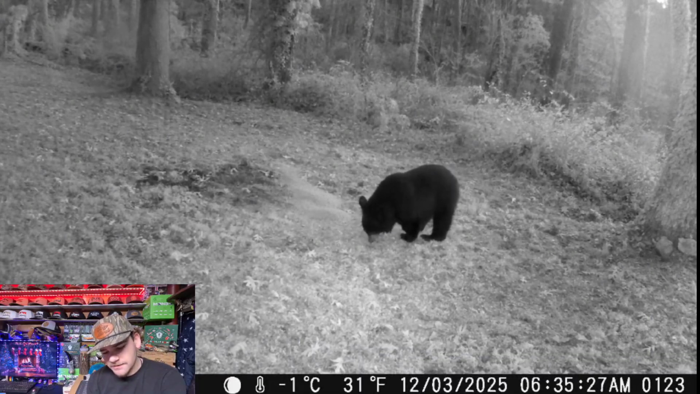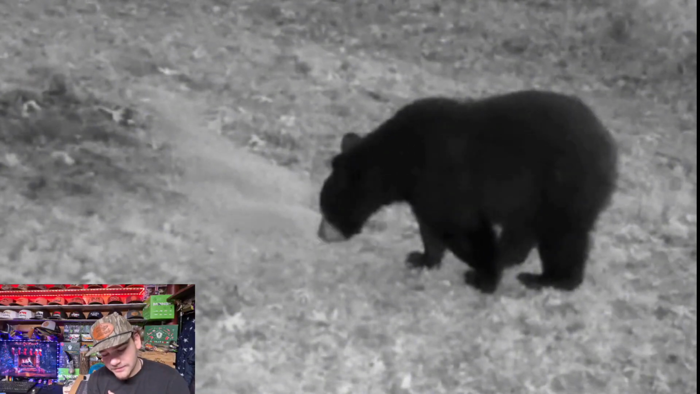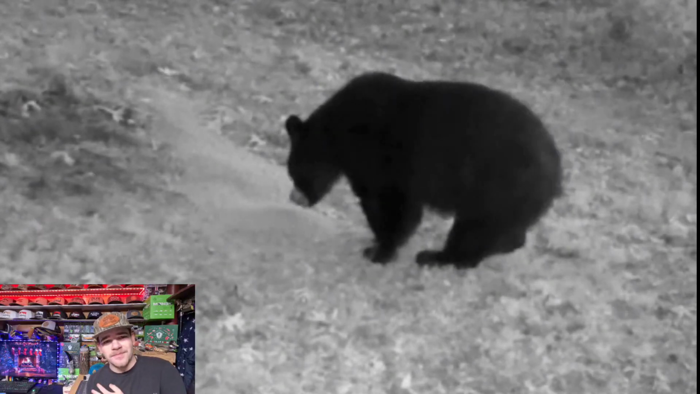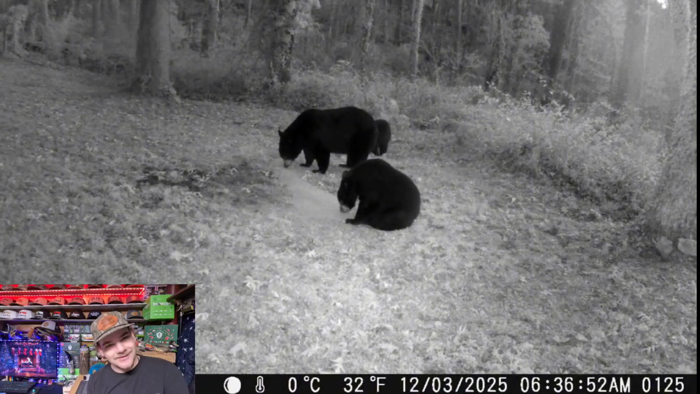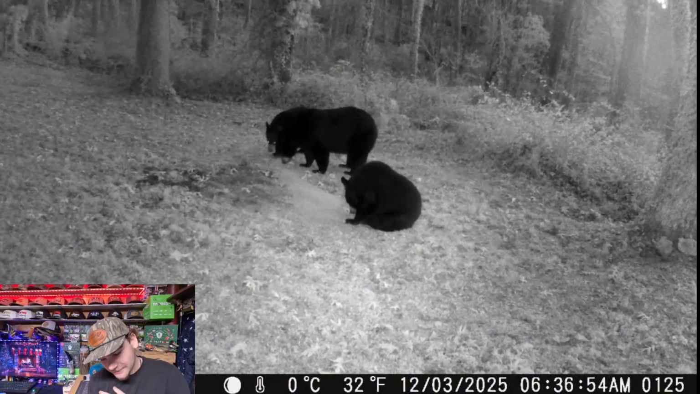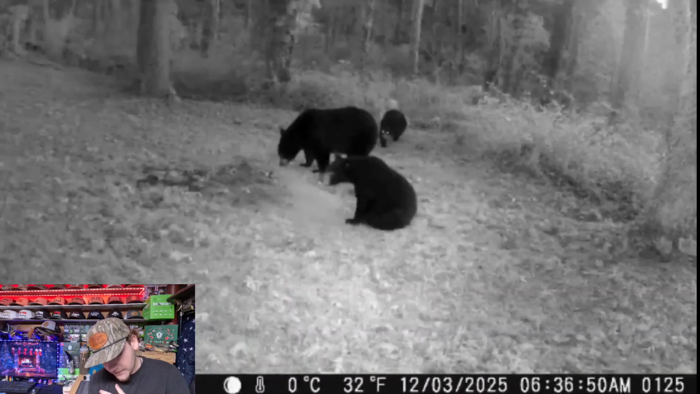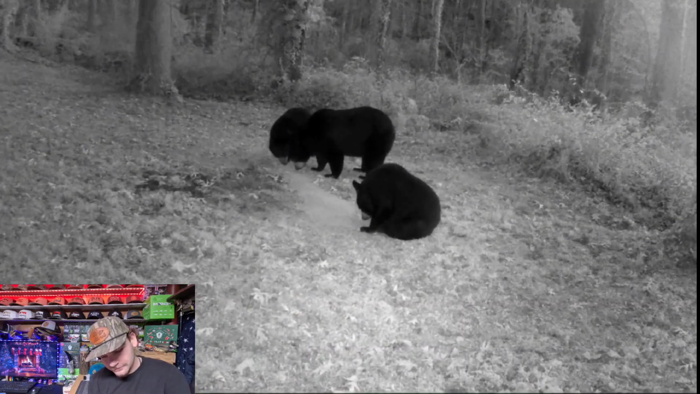It still looks light, but the night vision's on. Can't really see the feed, but it's right there. Y'all can see that bear's eating on it, which that was, I think, a 30-pound bag of cat food. Alright, let's go to the next. It just skips to the next one. There's 3 down there now. And this is 1 minute later. And there's already 2 more bears down there.